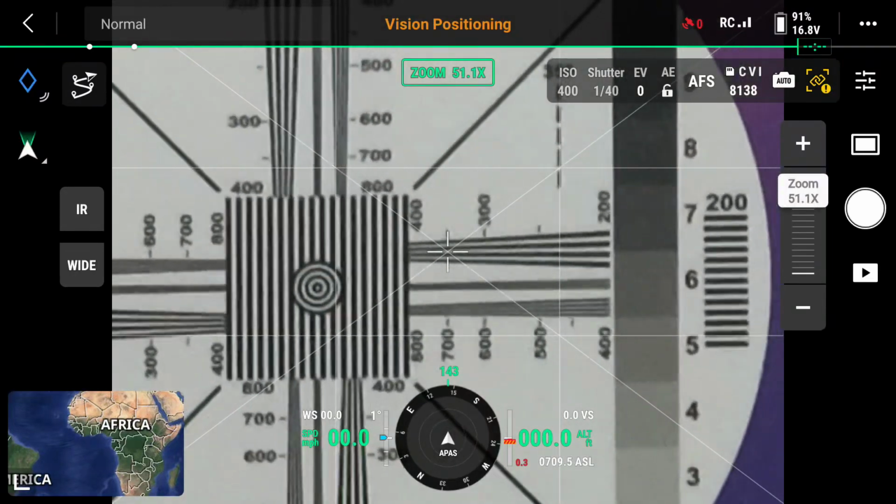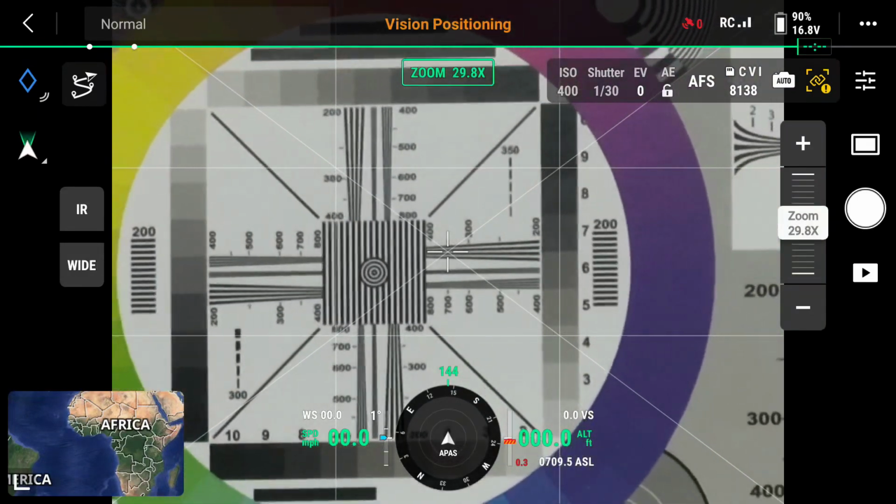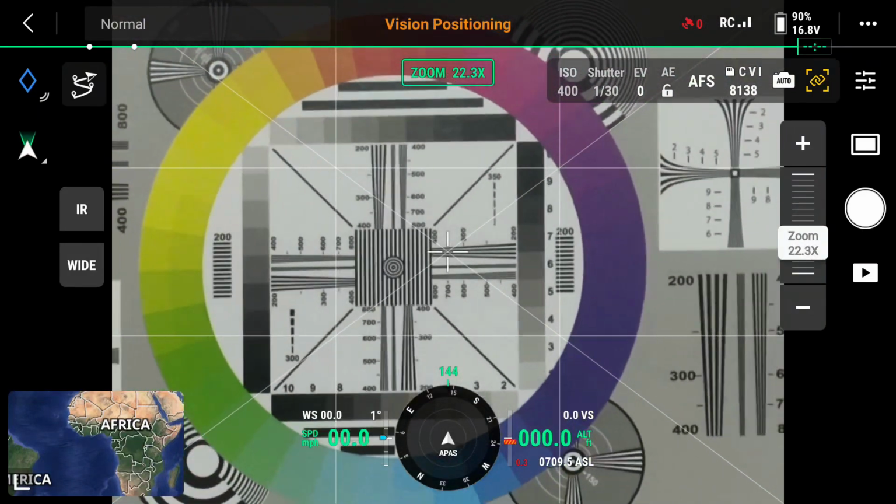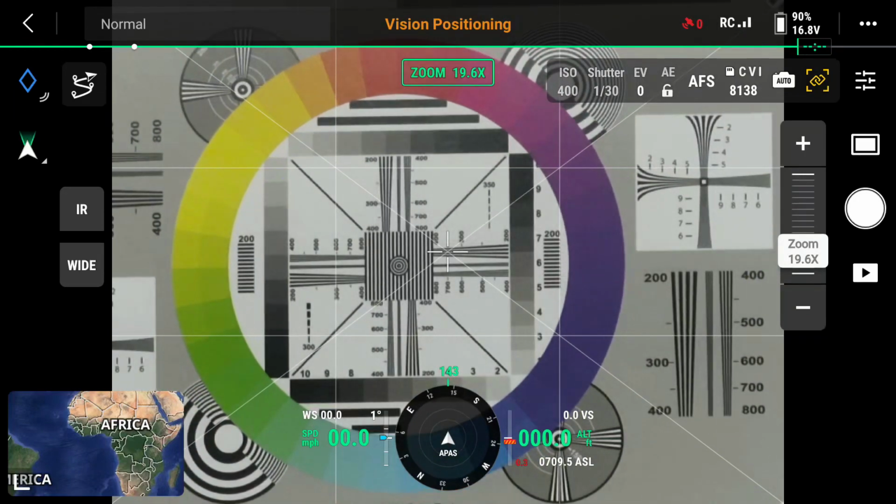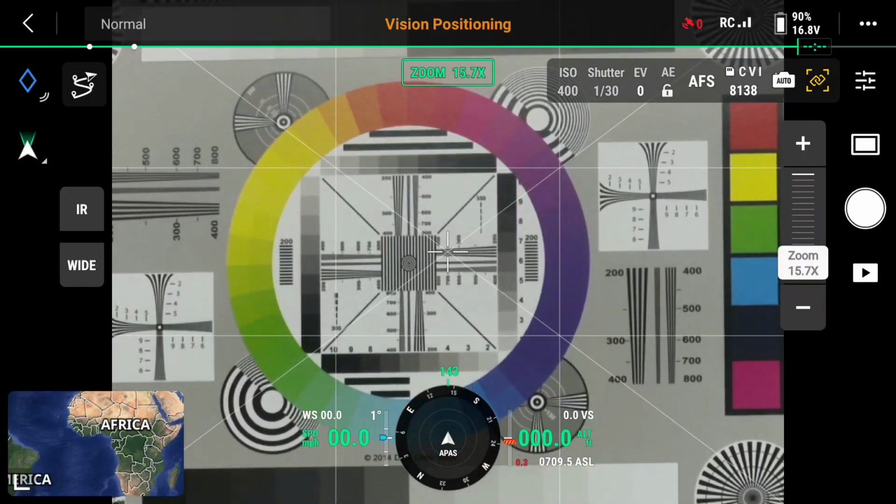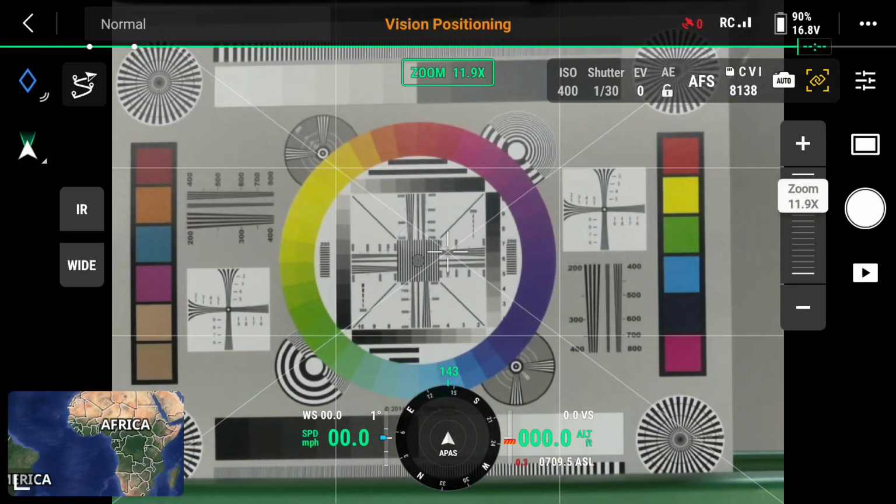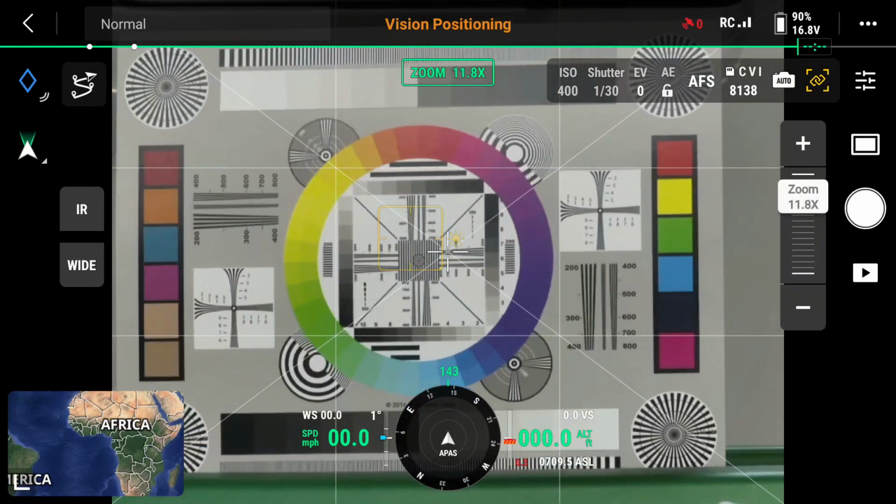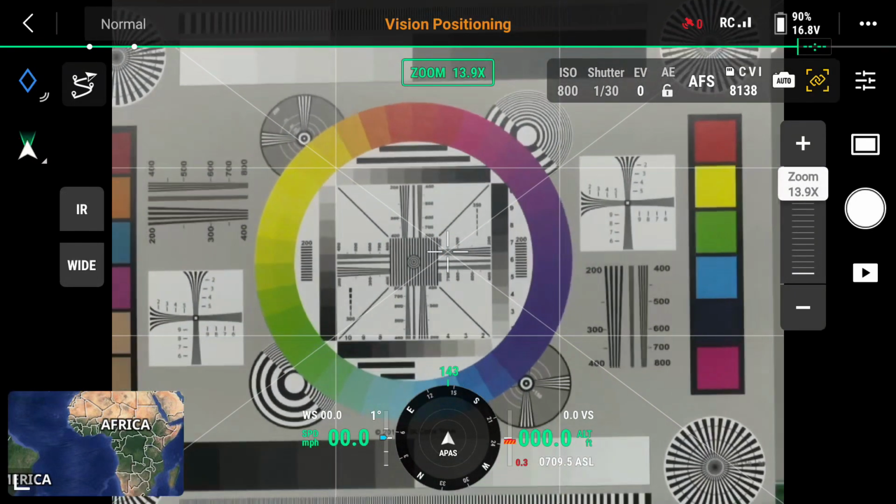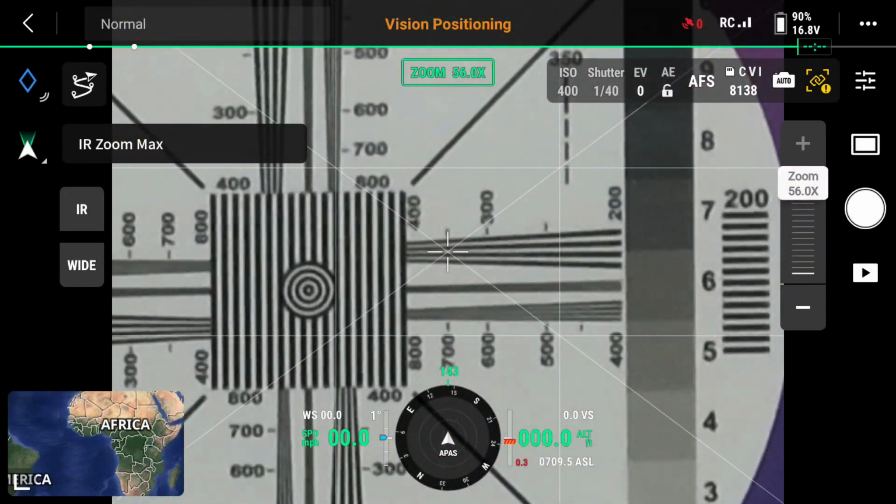Not bad. I'm not a photographer, a pro, so you'll have to take it the way you want. I'm running in my shop. Got LED lights for the room lighting. I'm zooming back. If I touch the screen, seems to be a little focus. I think I'll zoom back up to 56x and take a picture first.